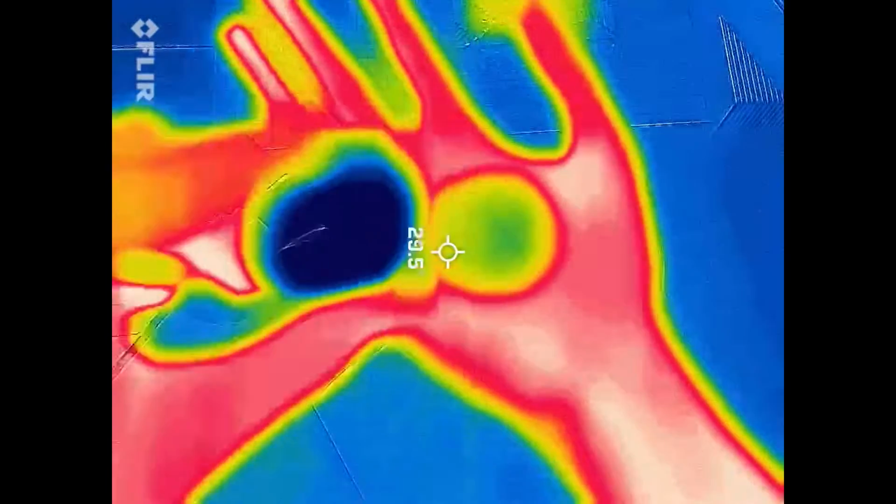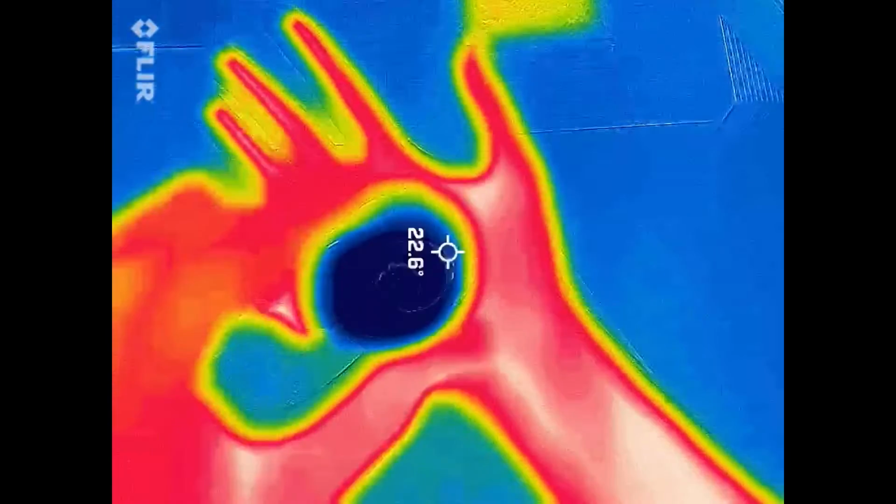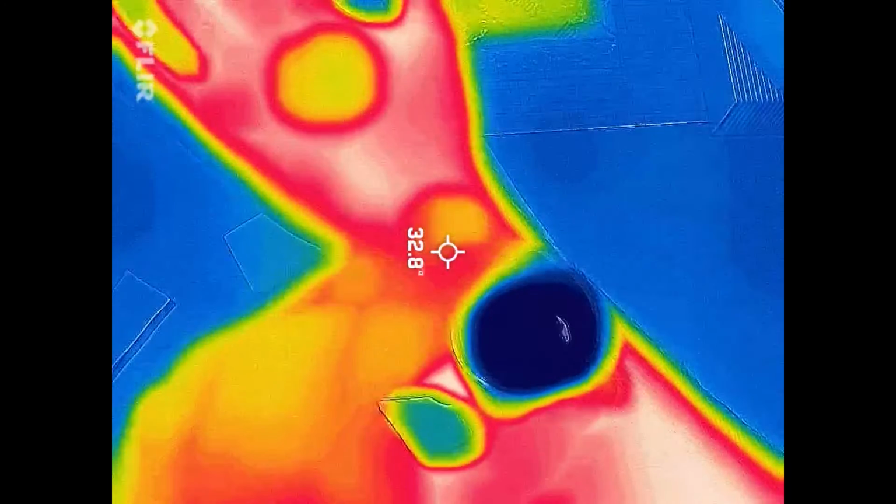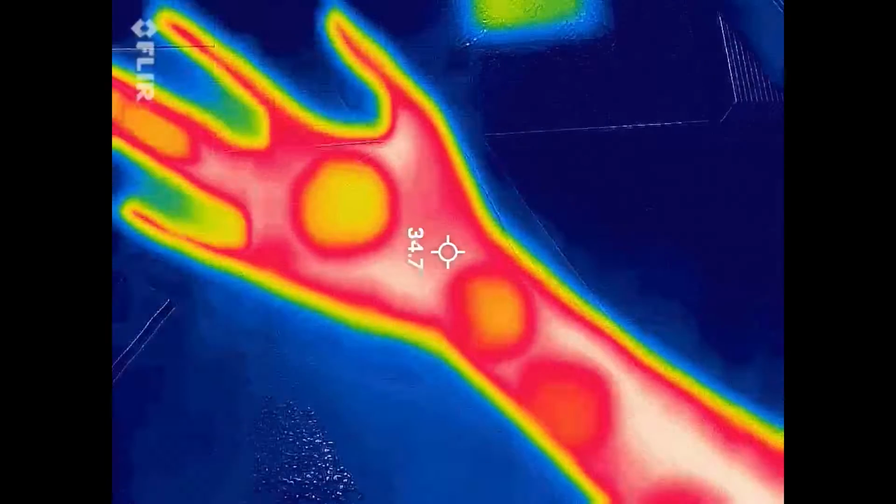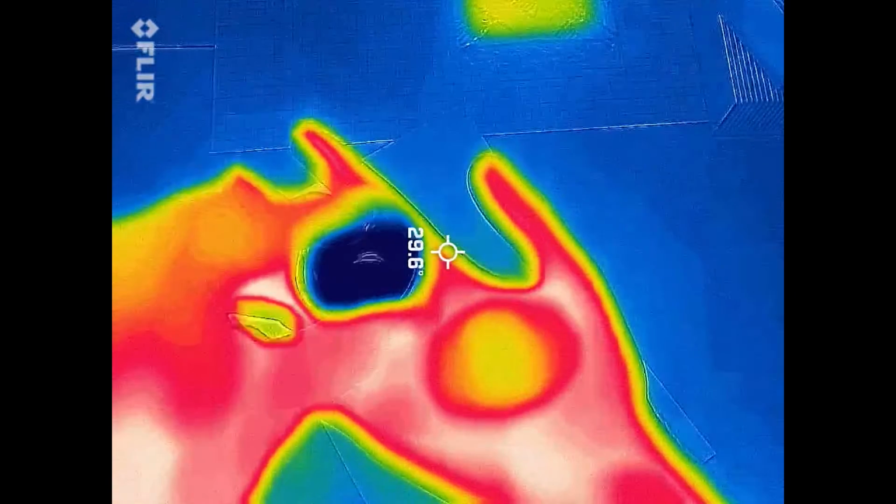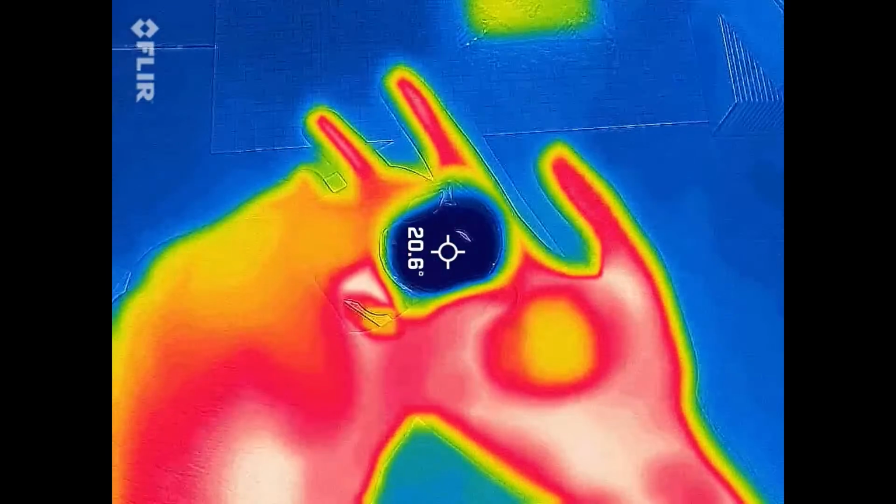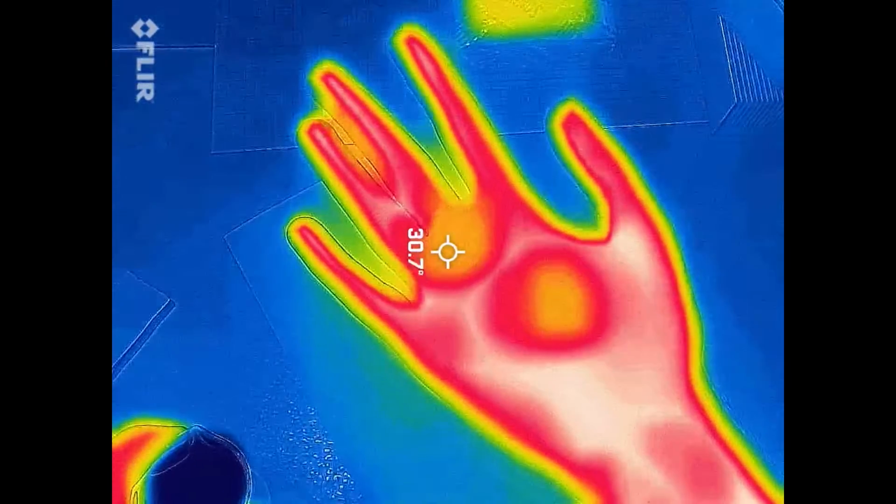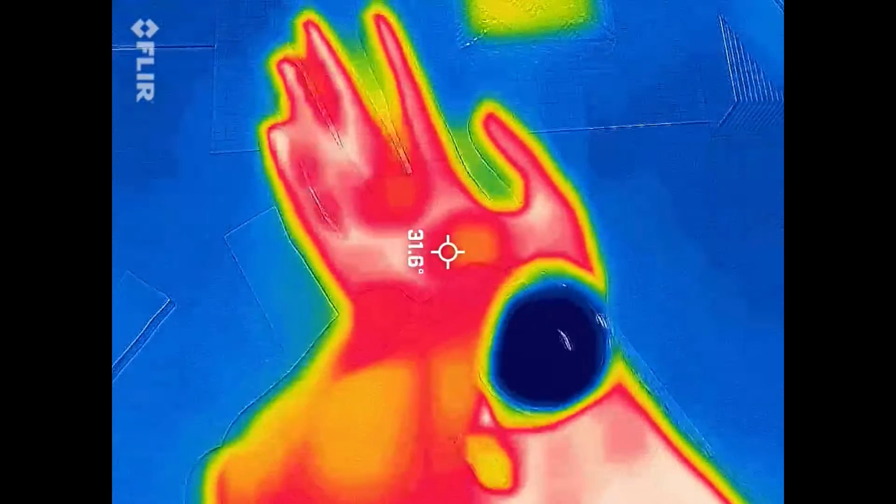Leaves cold spots on my hand, and it looks so cool. Look at that. Notice how the spots decrease in contrast as the thermal resistance of the glass between my arm and the still cold solution goes up. Letting the glass cool down for a few seconds lowers the thermal resistance between my arm and the cold solution.